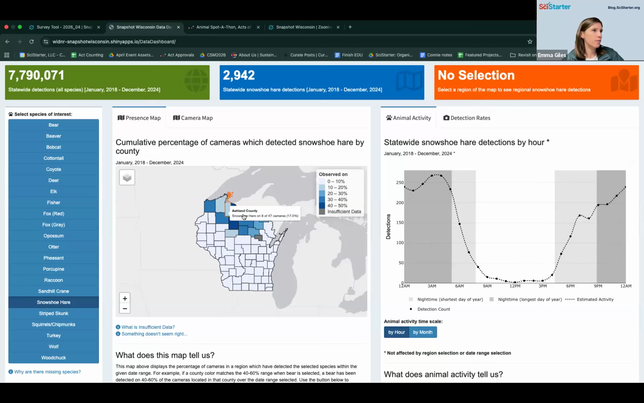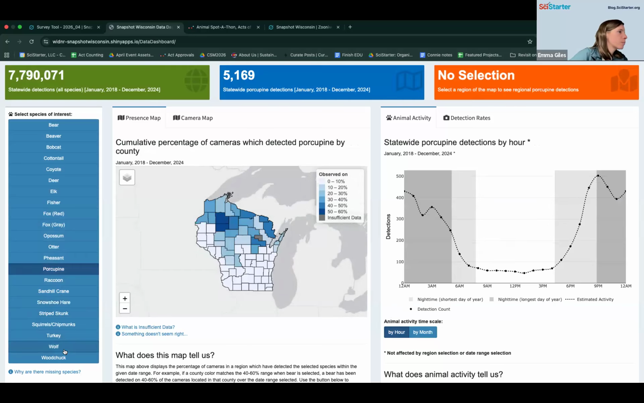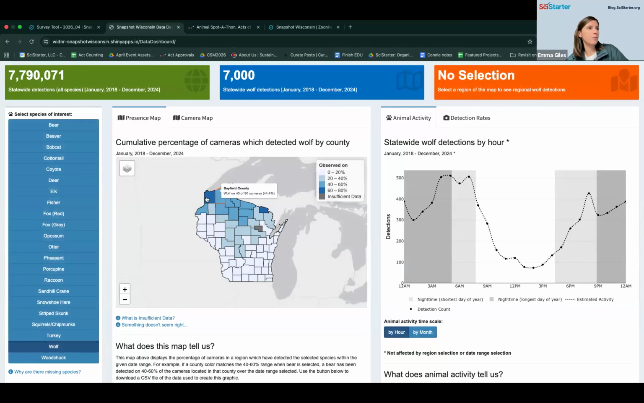Definitely. I'm already thinking about the animals that might be more unlikely. A porcupine's probably not a good example. The wolf, maybe. In the more northern situations, I'd be like, okay, it could be, or I'm being silly and I should just choose coyote instead. Yeah, I could definitely see that.